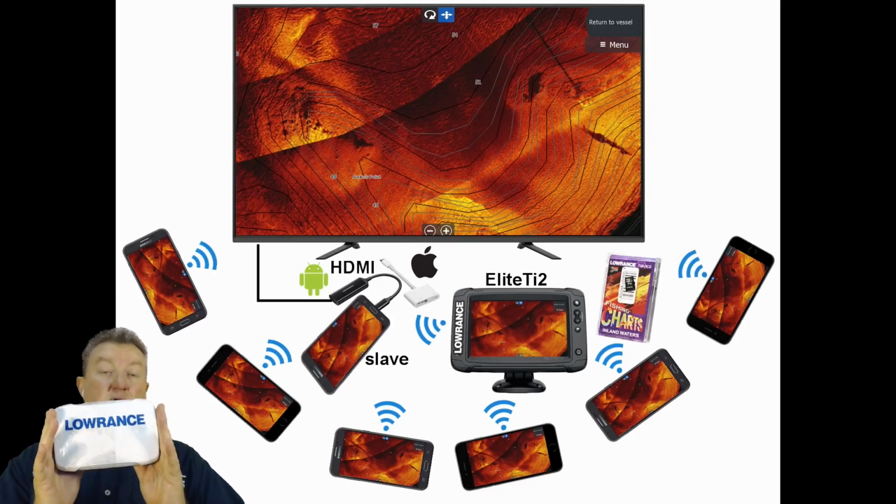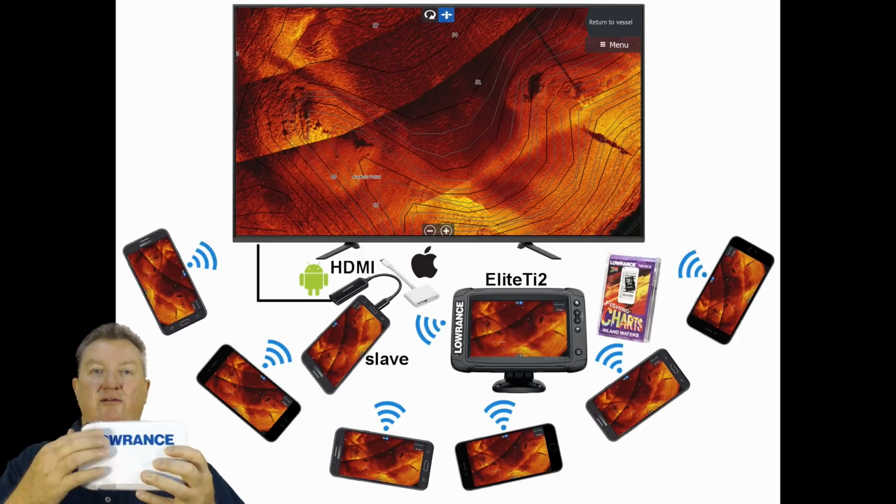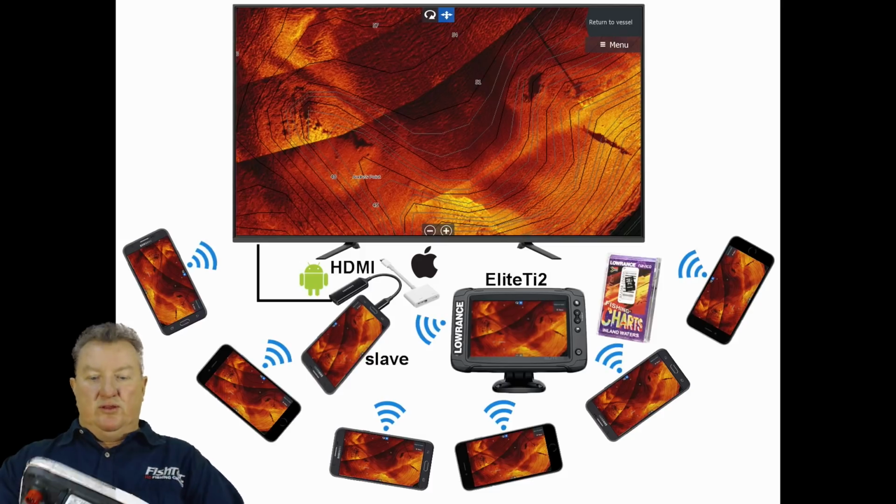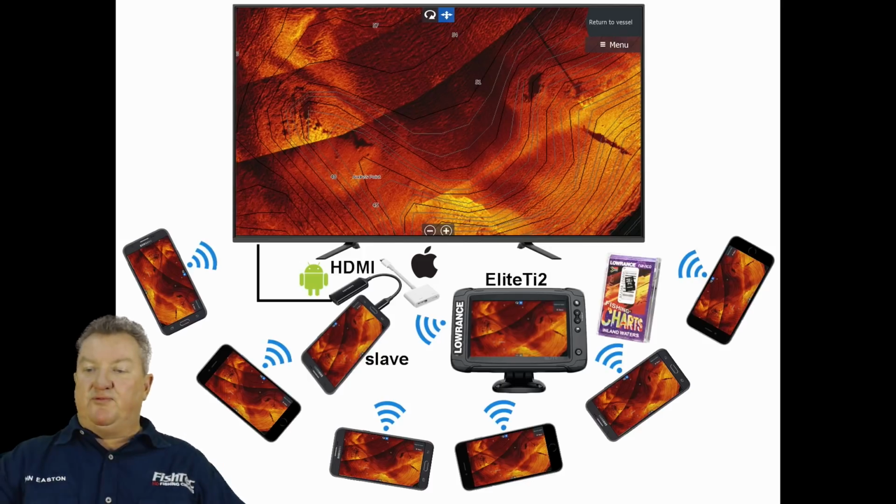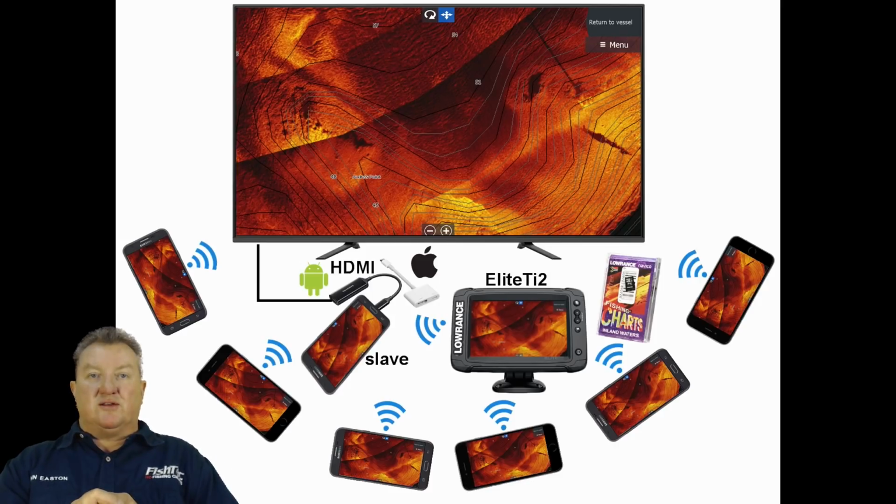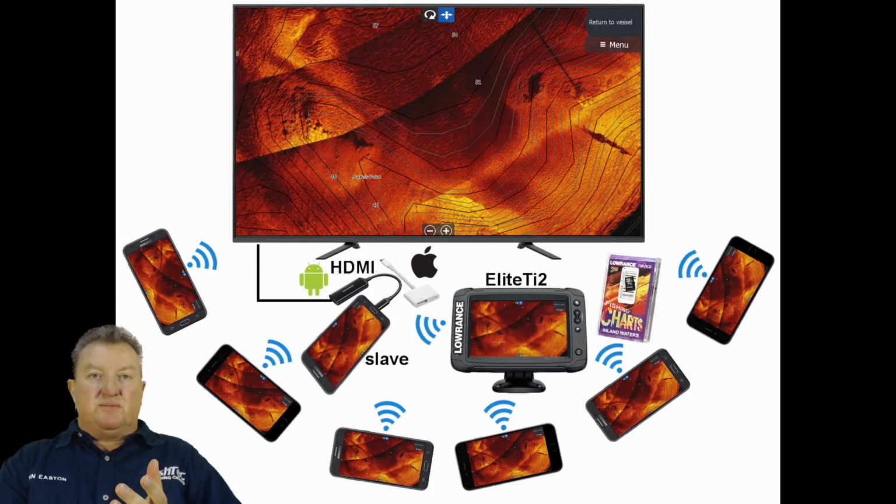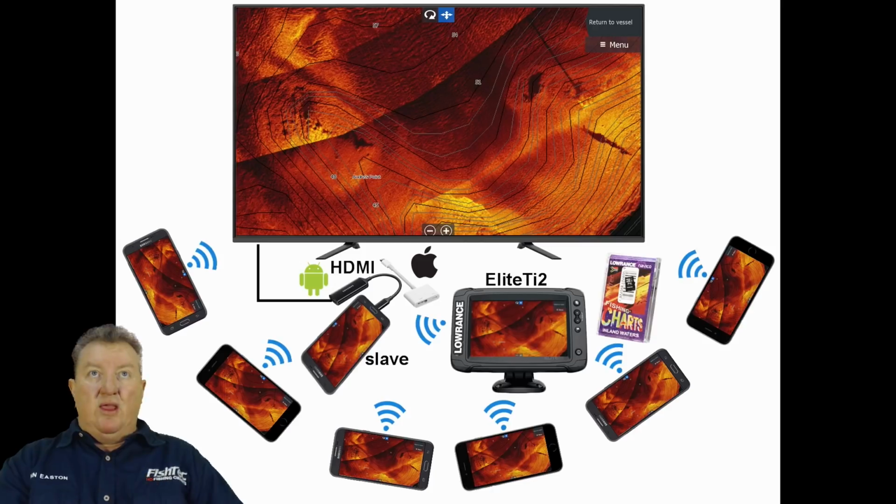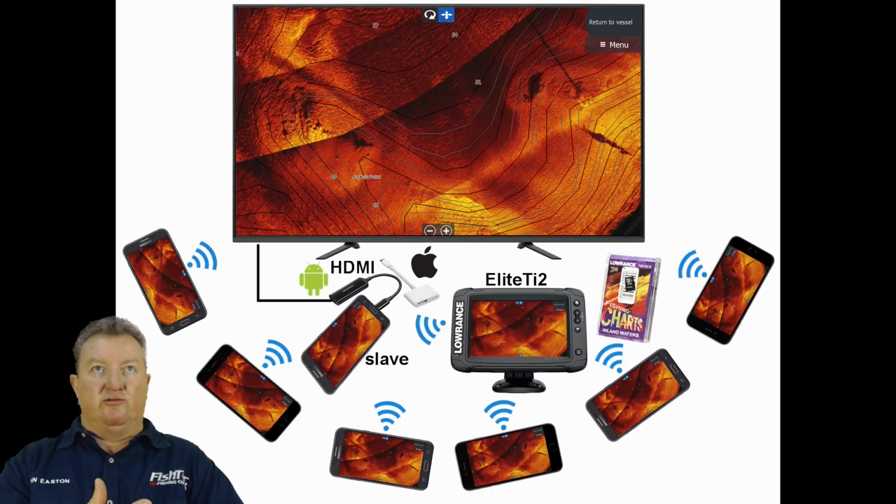Remember the old, well, not that old, last year, Elite TI? This is the little 5-inch unit. Perfect, perfect. It's a little traveling thing. You can put it in your little pack on the side here. Fantastic little unit. It's got Wi-Fi, it does all this. All you're going to have to get, however, is the dongle. For the Android guys, it's a micro USB to HDMI converter, and for the Apple guys, it's that lightning plug to HDMI converter.